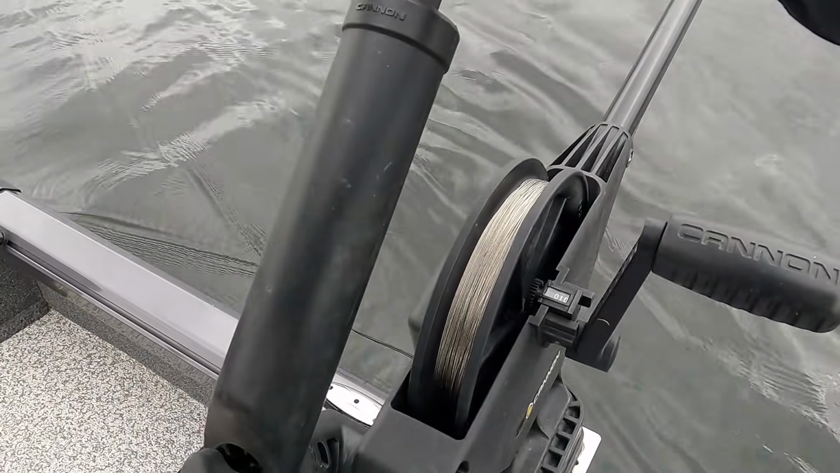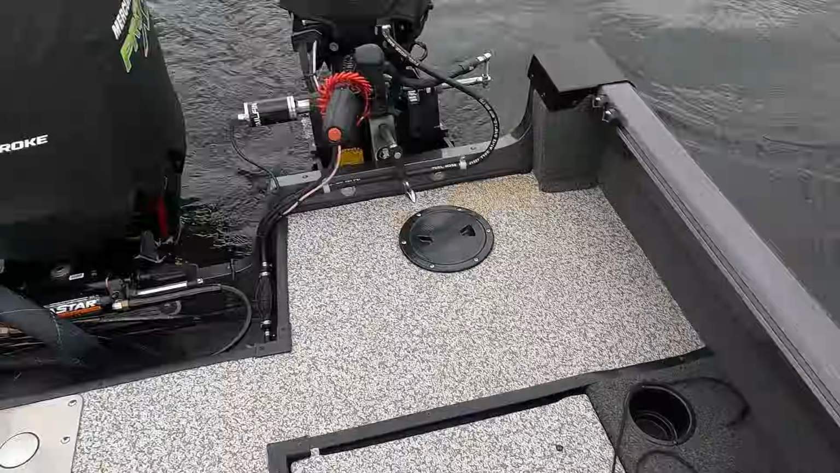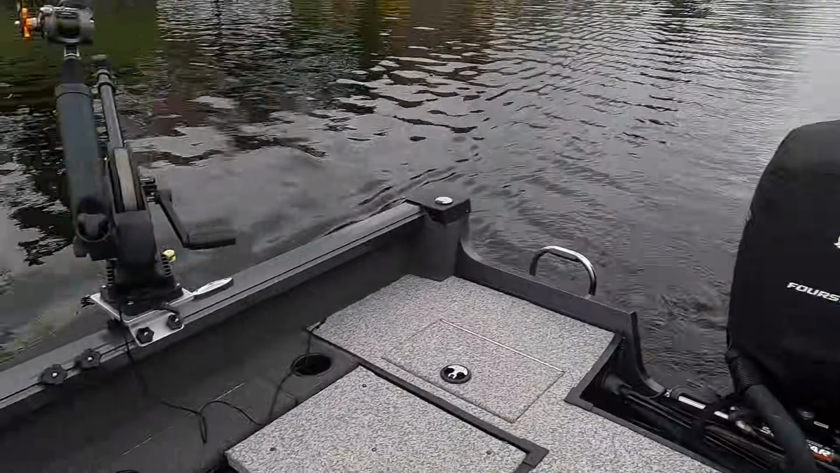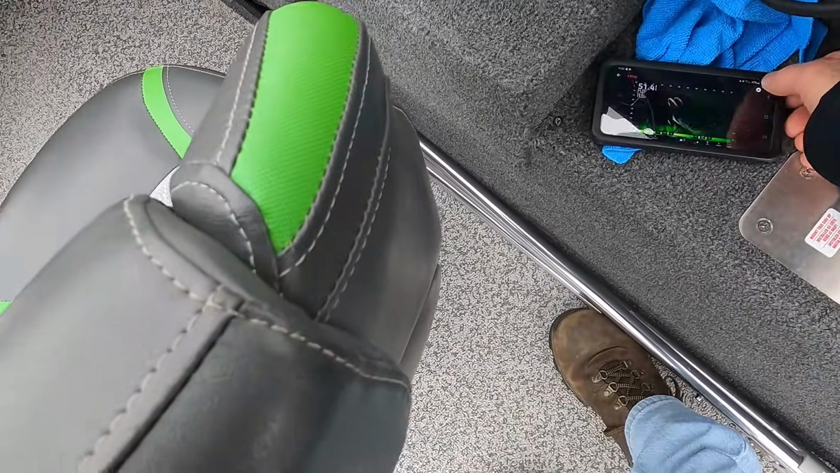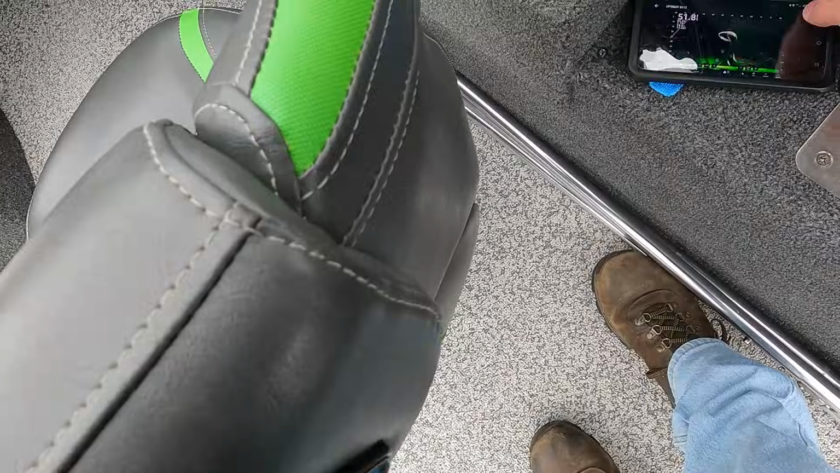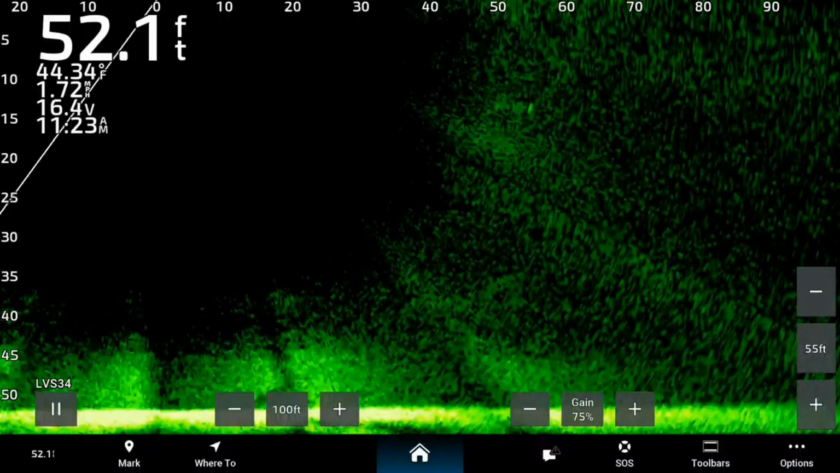There's 10 feet right there. That's pretty good. All right. Now we're really going to start pulling. Okay, let's go back over to the screen and see what we could see here.